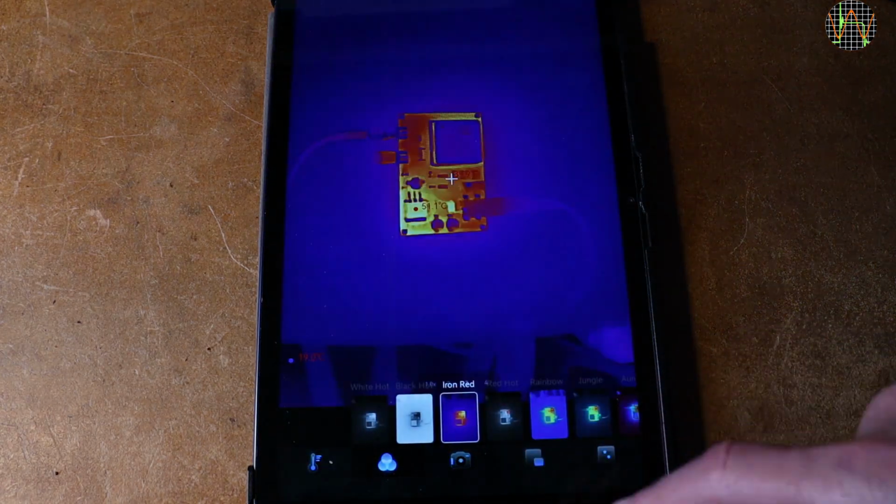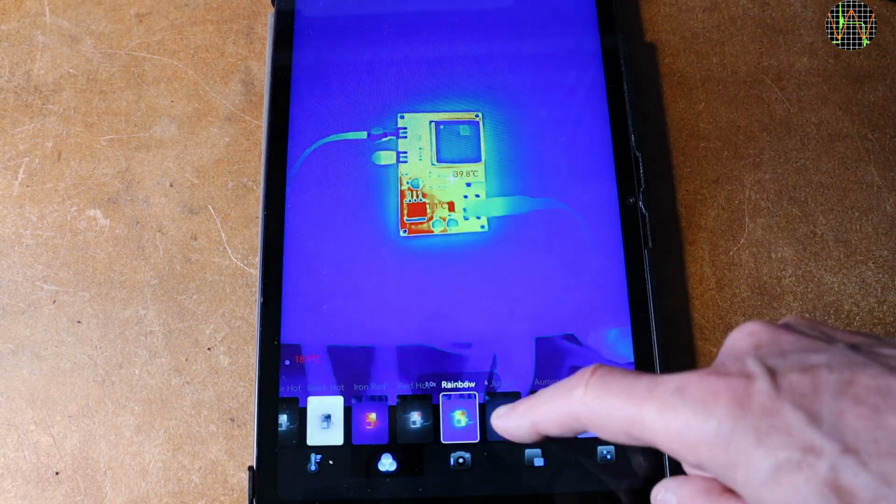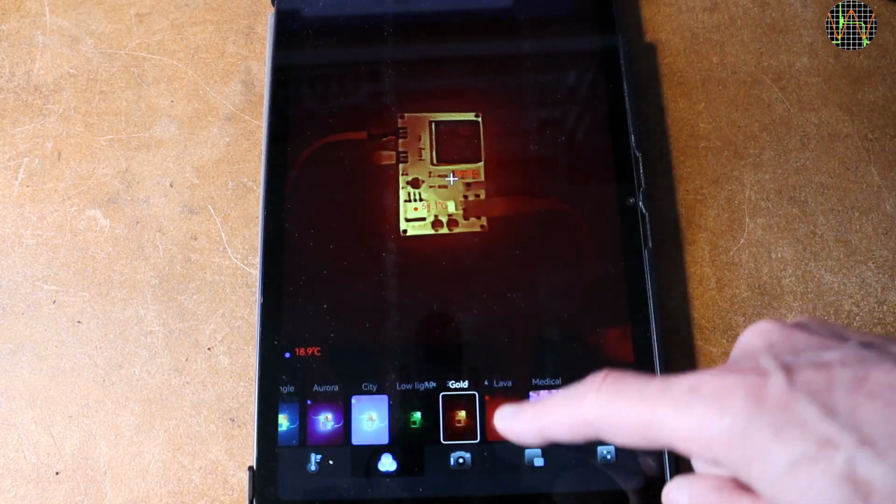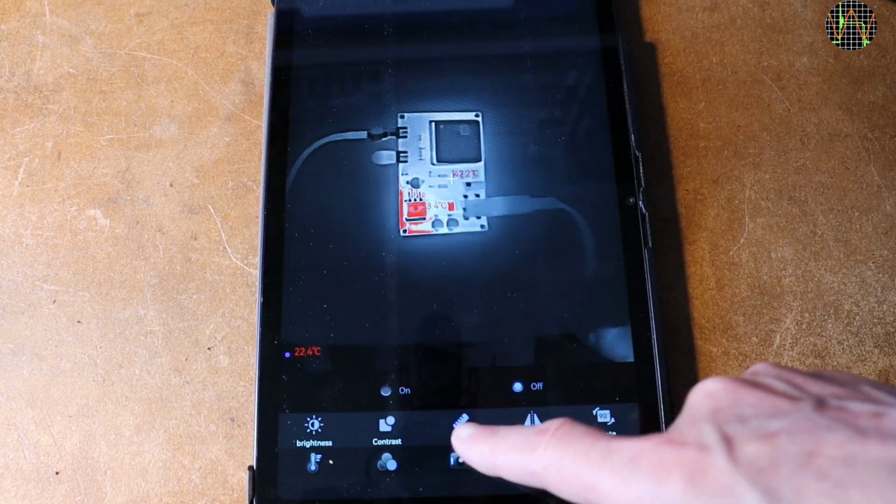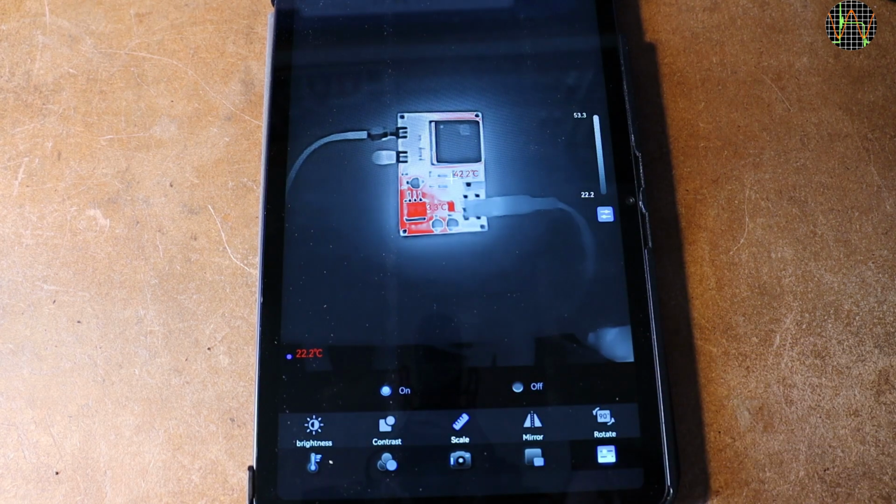I'm just cycling through and you can pick whatever you fancy. For this camera I normally prefer the grayscale because it makes the readings stand out. Visibility of readings is something the app struggles with, as you will see. The scale indicator has a totally unnecessary second set of on-off buttons. Just clicking on scale would be totally sufficient to turn it on and off. I hope they fix that in the next revision.